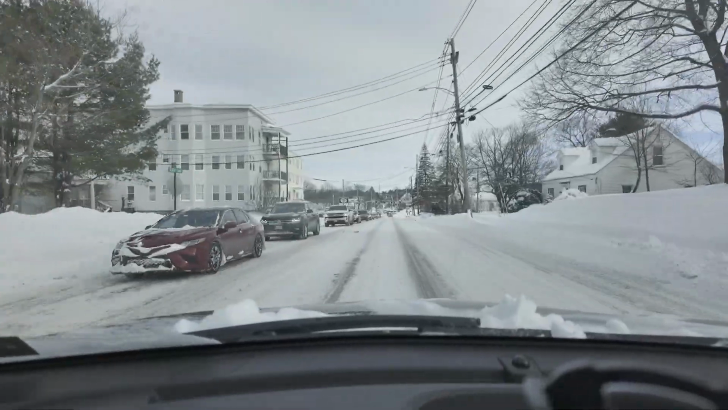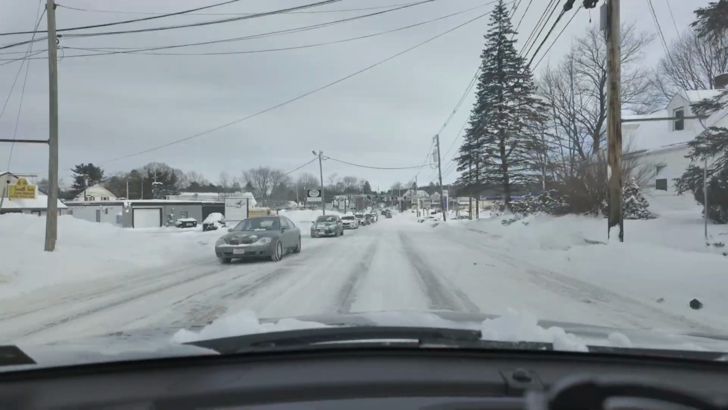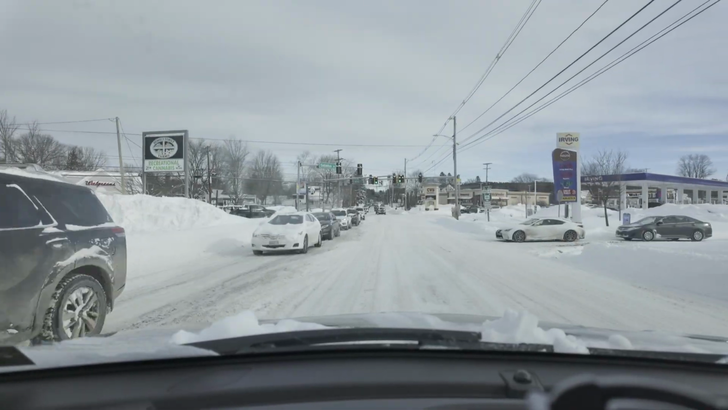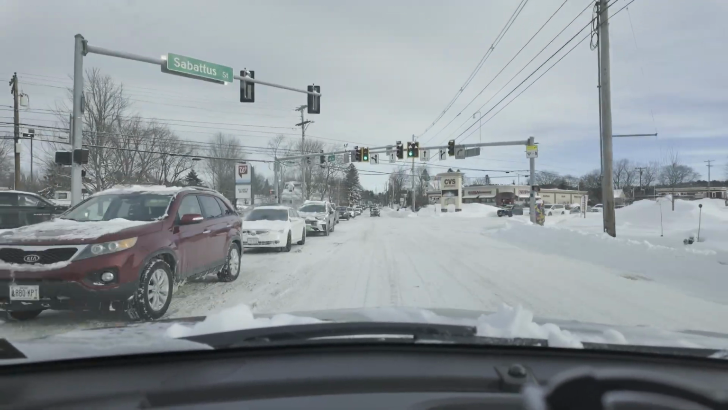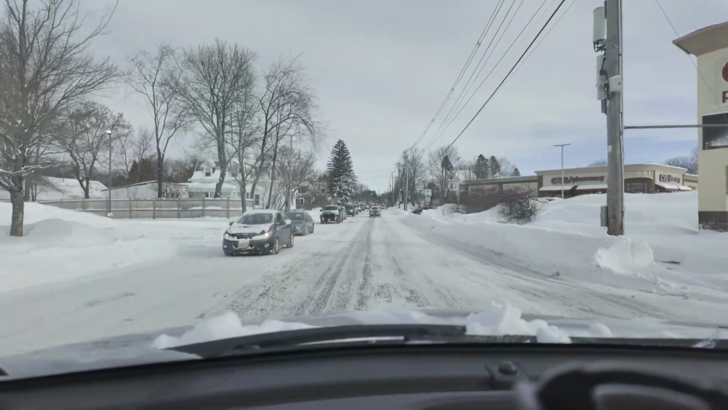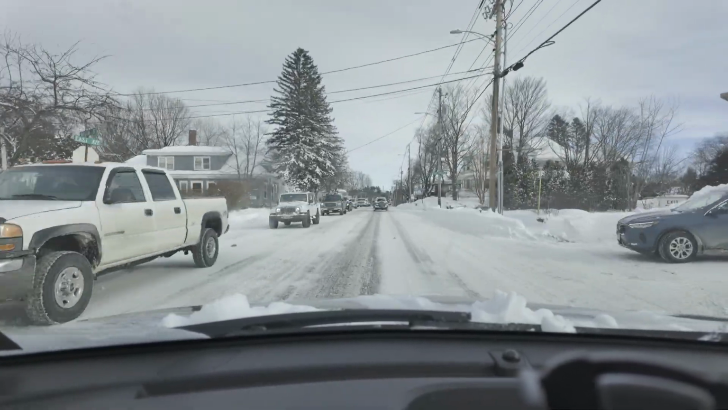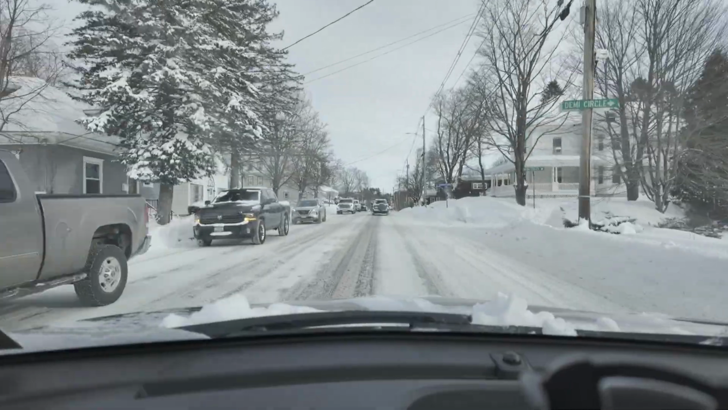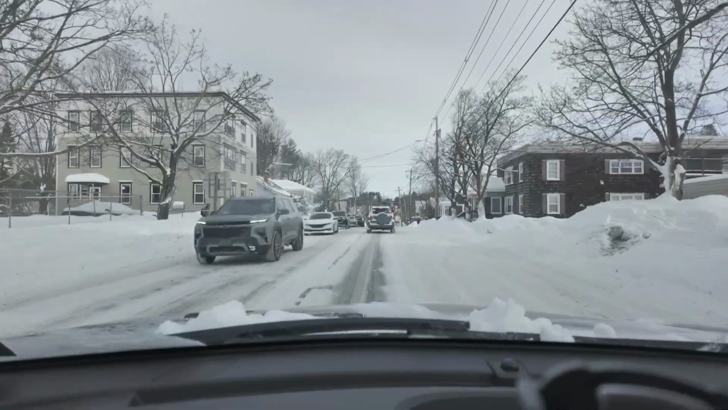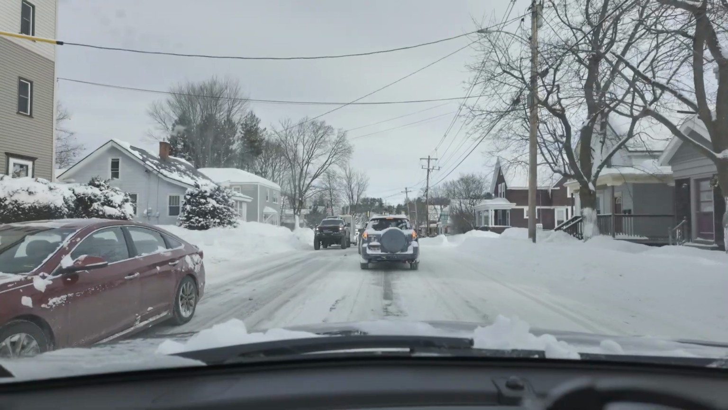Wow. What? I go on this road for work almost every day, and I've never seen this many cars lined up. Like, never. What is going on? Oh, I know why. There's a school nearby that also got delayed, so all the parents who used to drop off their kids early have to drop the kids off at the same time. So that's probably why. Look at this. That is crazy to say the least.